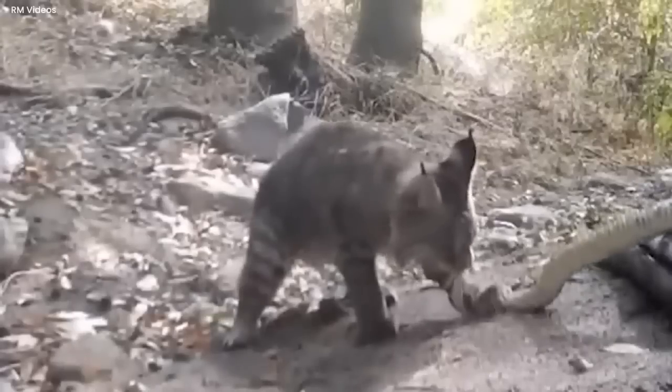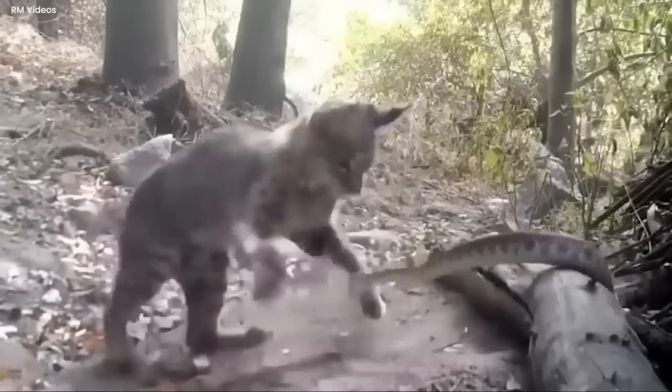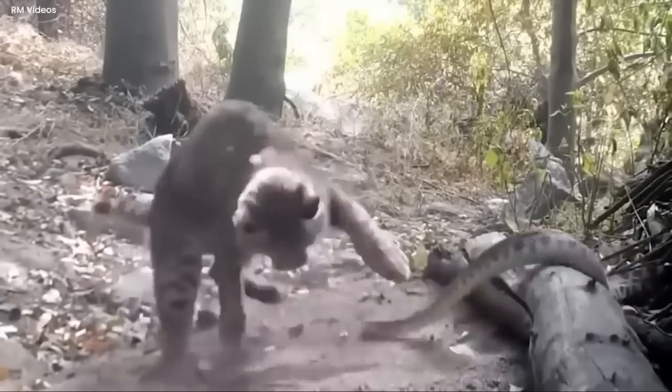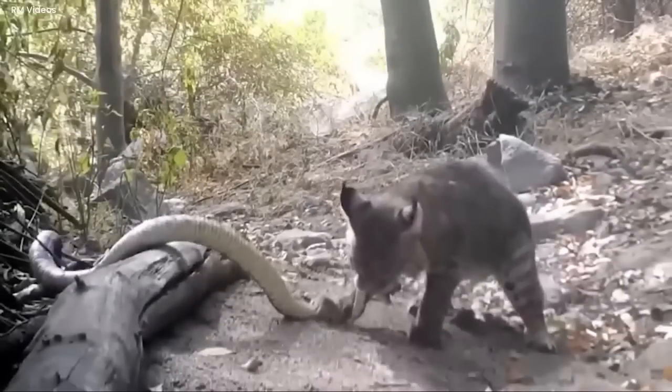In no time, the snake surrendered and the cat was seen carrying the lifeless snake toward its hiding, proving that you should never take your cute cats as naive and poor little fellas. These can snap their target in the blink of an eye.